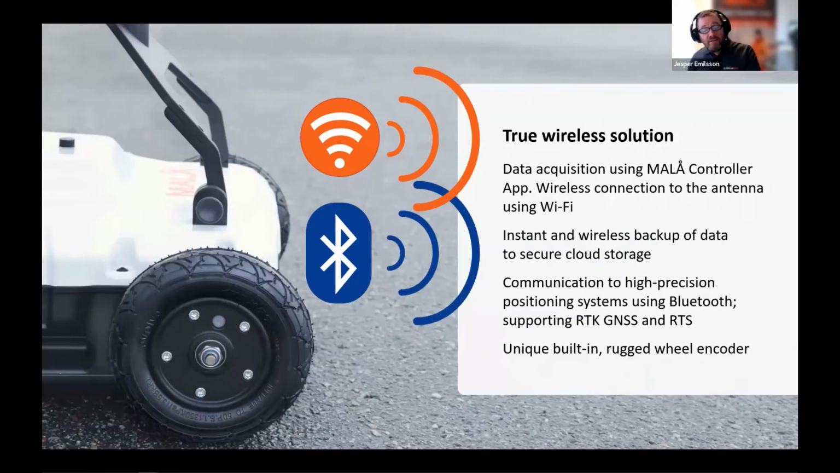It's a true wireless solution. As I said, there are no cables between the tablet and the antenna. We connect through Wi-Fi. And we are also communicating to the cloud through Wi-Fi or wireless. The connection to positioning devices such as RTK, GNSS, or RTS, then we are using Bluetooth. So your equipment, if you already have one, needs to have a Bluetooth connection possible.